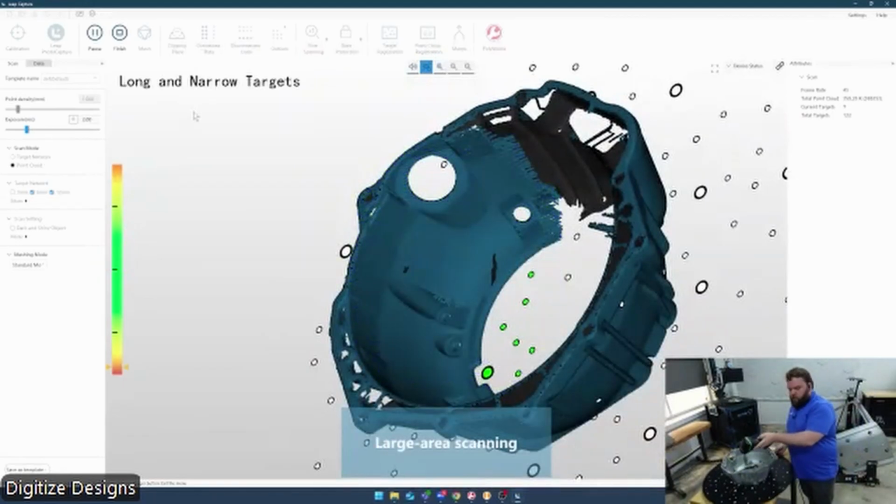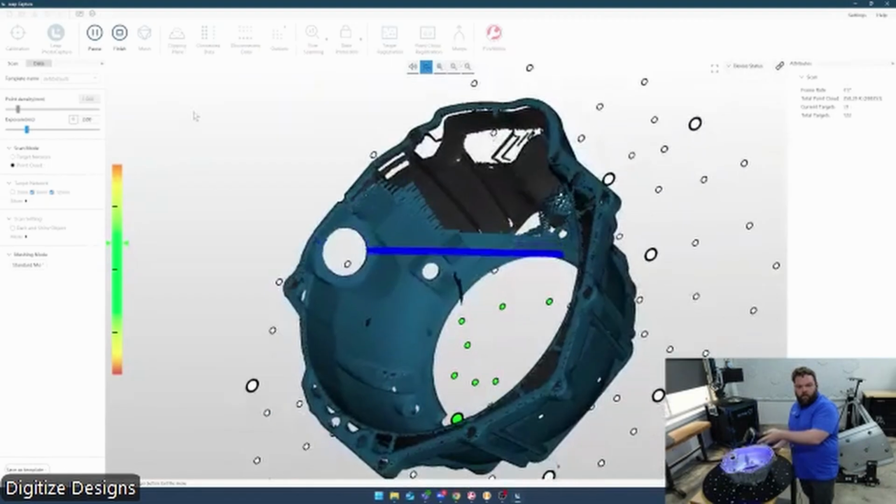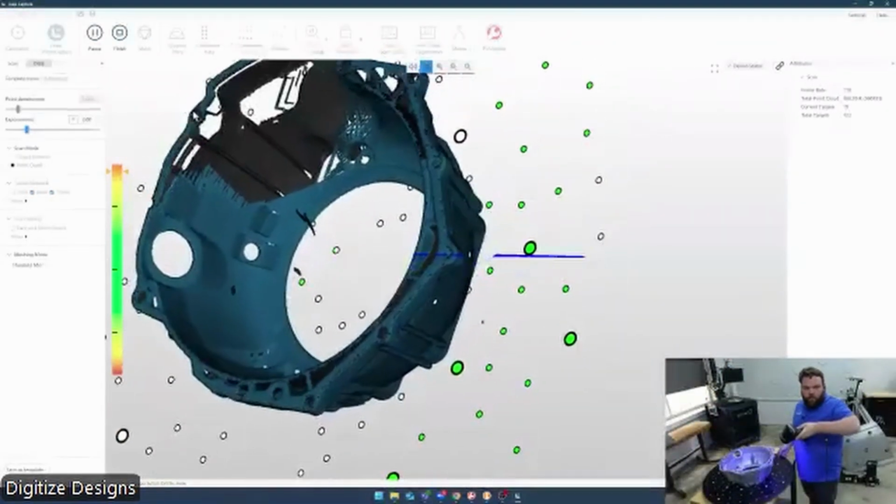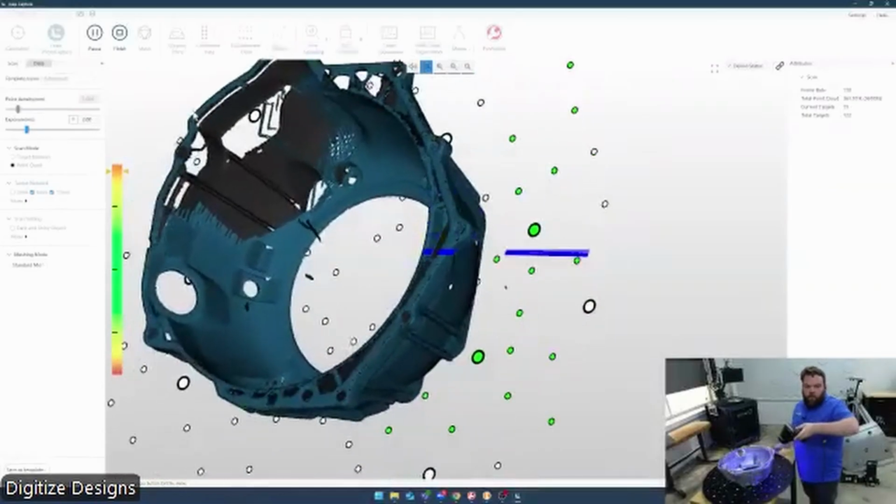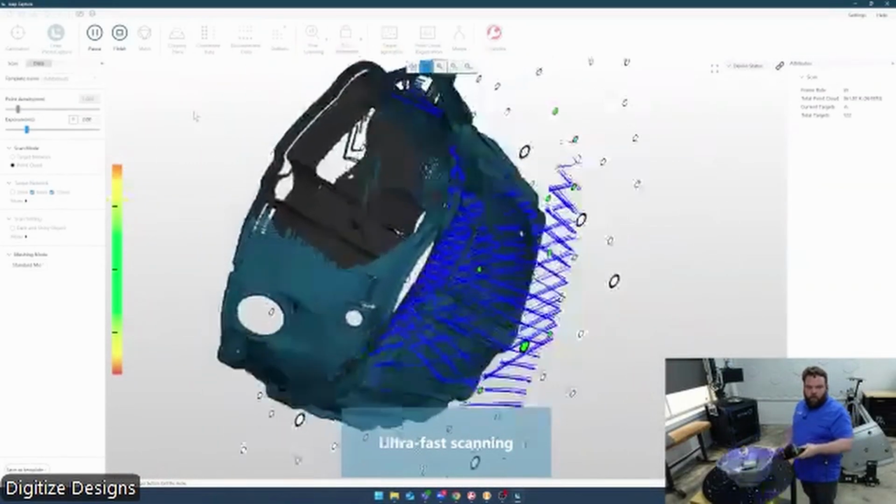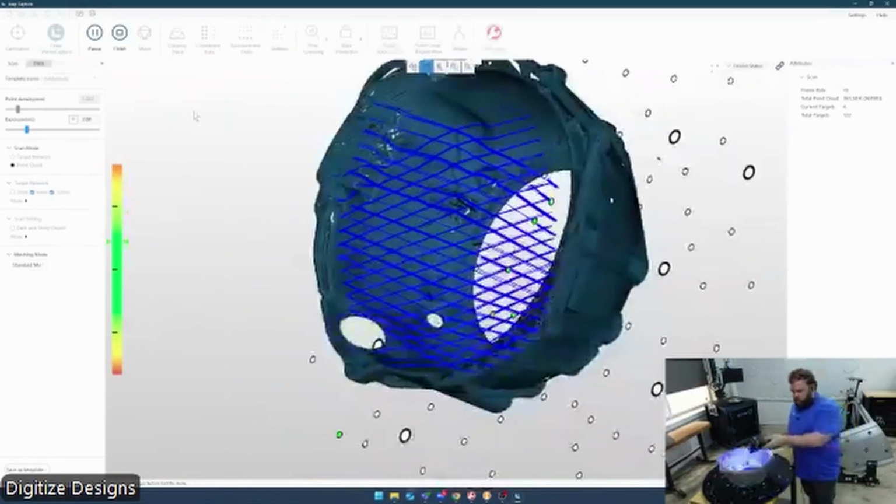Got a few different laser modes we can go through. So I've got single laser. This one's really great at getting into deep crevices and holes, a little bit deeper than you might be able to with the primary ultra fast mode. You've also got hyperfine, which I have disabled right now. I'll show you that one on the next go around.